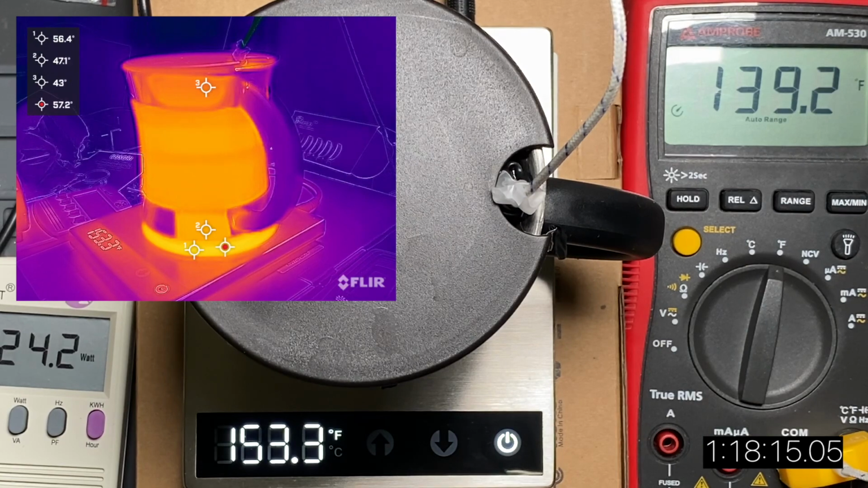But it basically took about 80 minutes to go from room temperature to what I would consider hot but not burning hot. And I'll talk about that in another experiment.